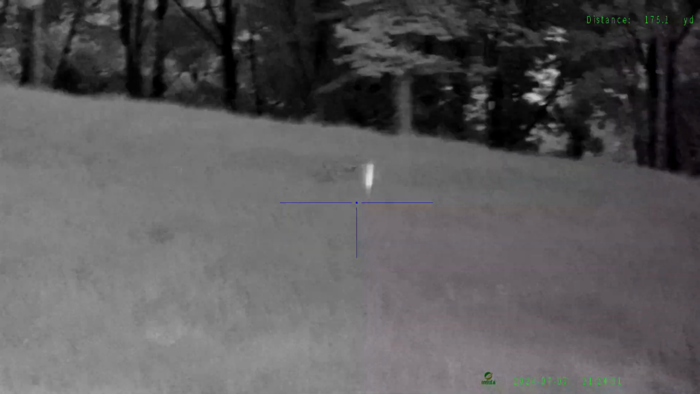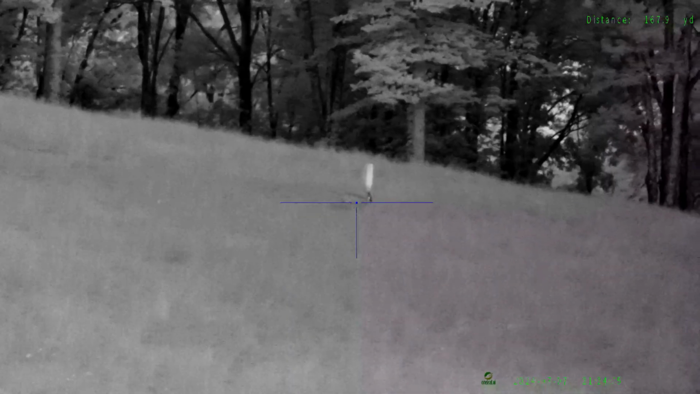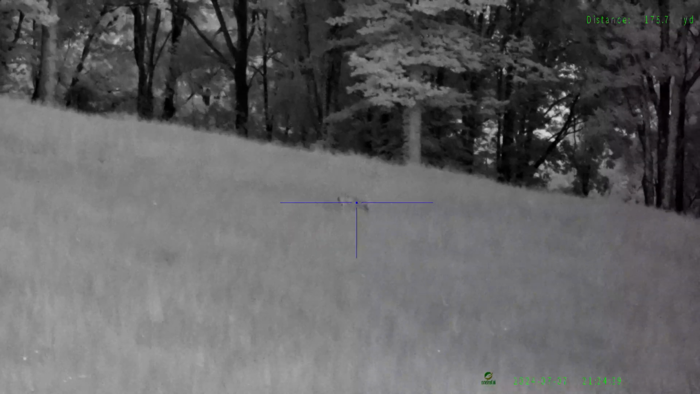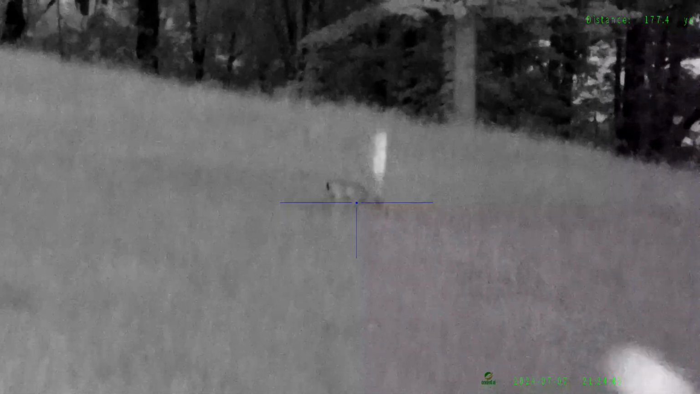Oh, excellent. Here we go. Pitch black out here. I absolutely cannot see any of that with my naked eye. And we found a deer, 175 yards. Obviously zooming in. Let me see if I can focus that any better.